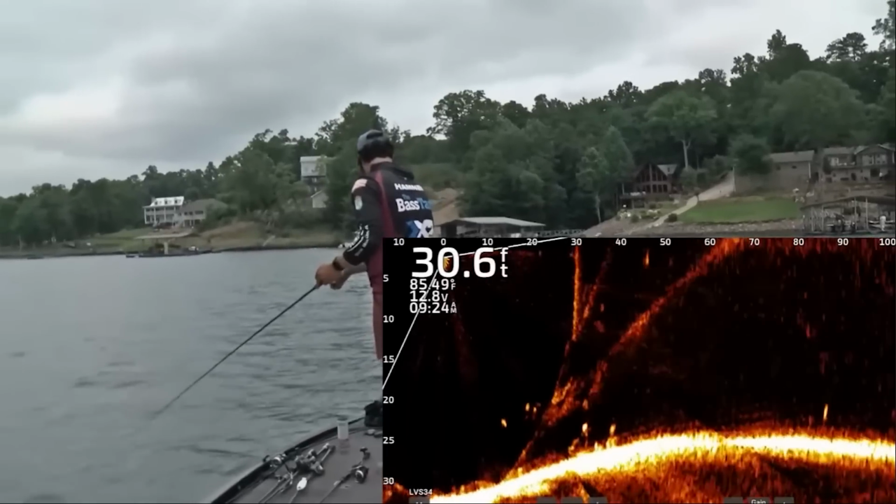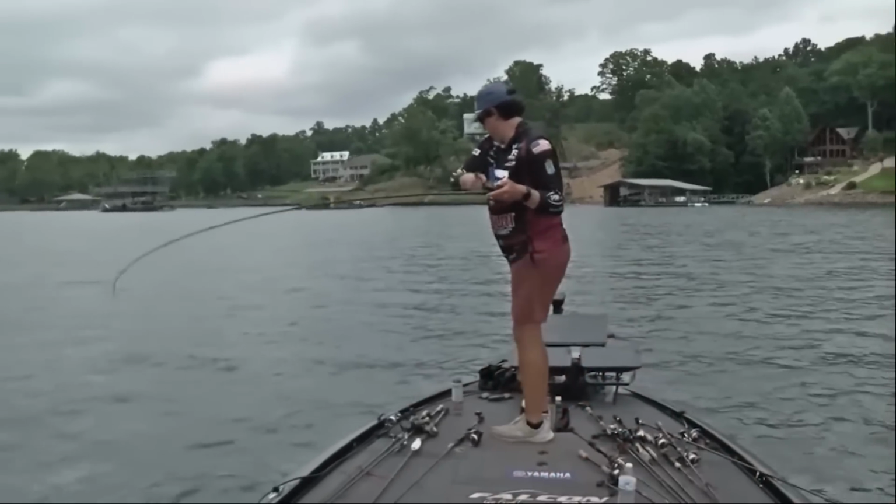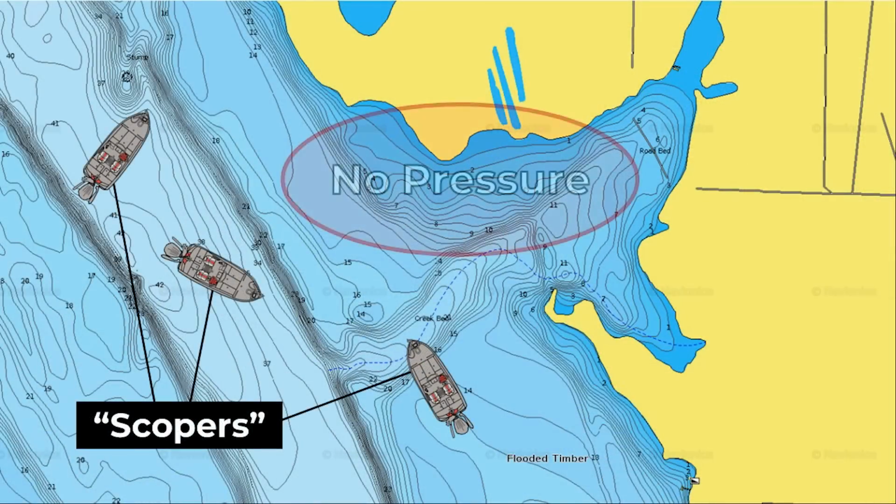In 2024, forward-facing sonar has taken over tournament fishing at the local, regional, and professional level. However, because so many anglers are focused on forward-facing sonar, there are a lot of offshore fish that are being left undisturbed because they're hard to see on live sonar.